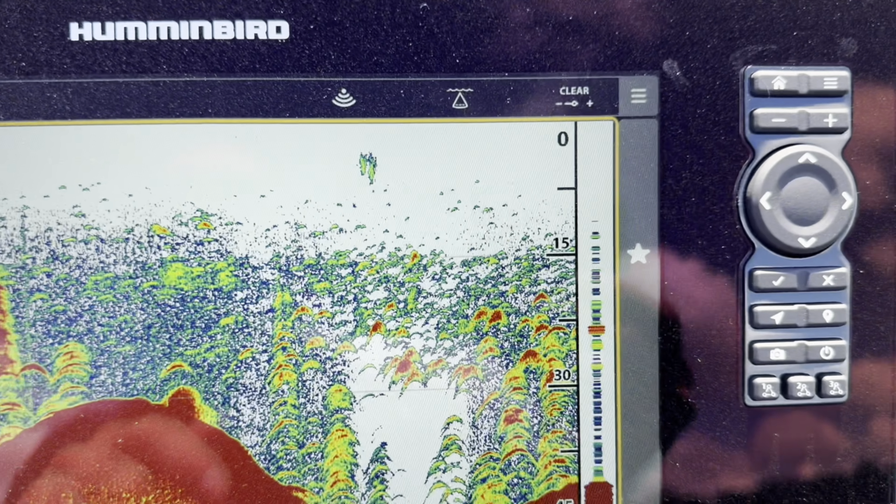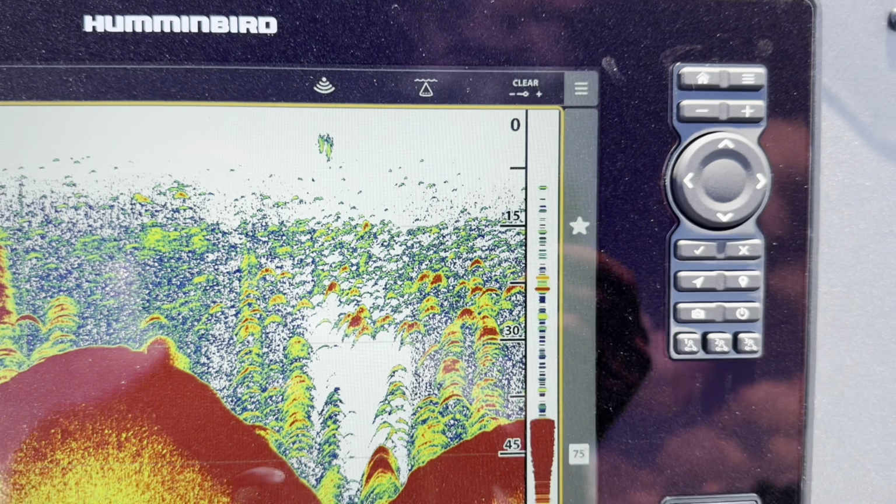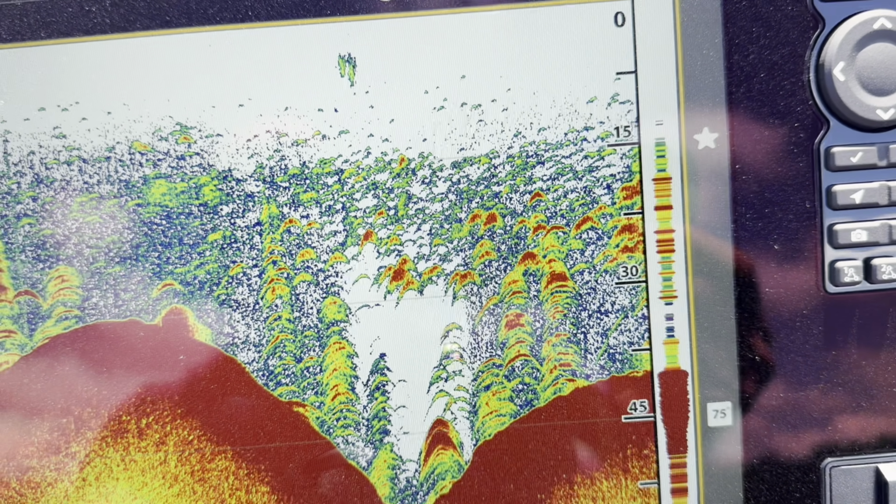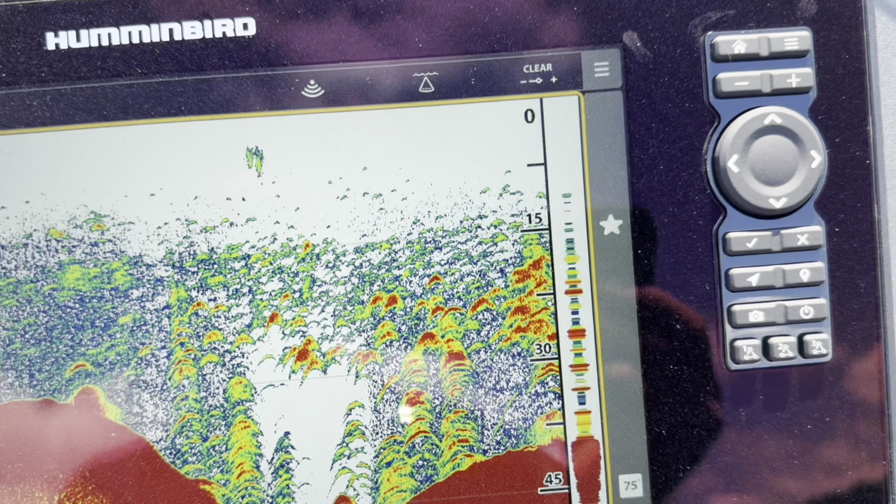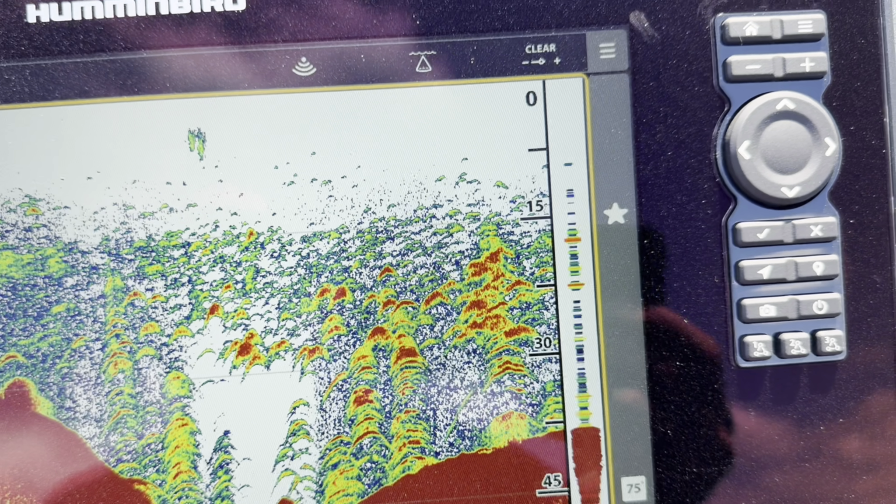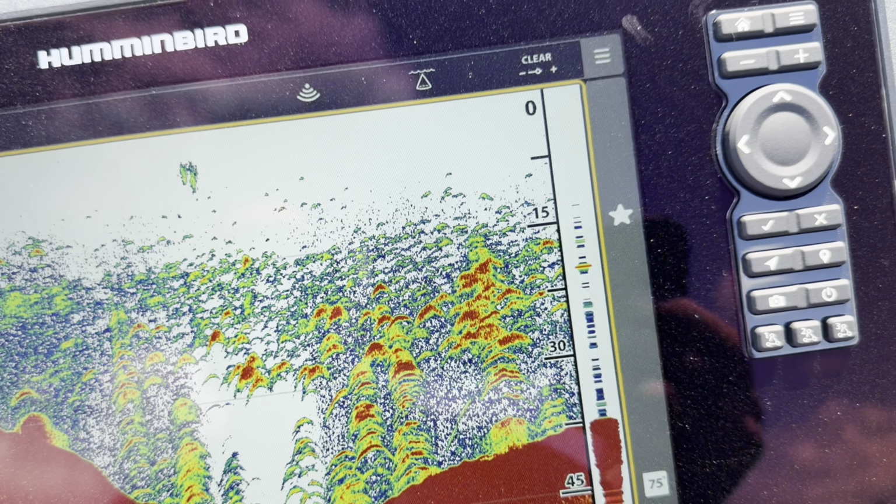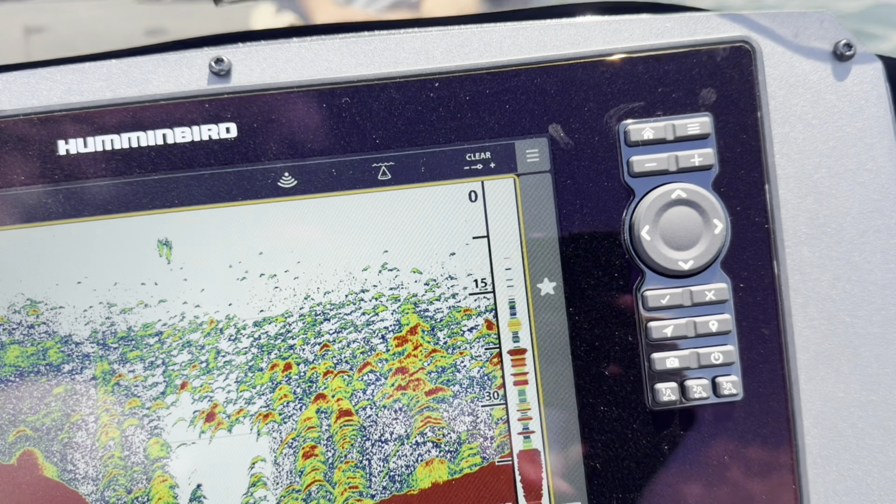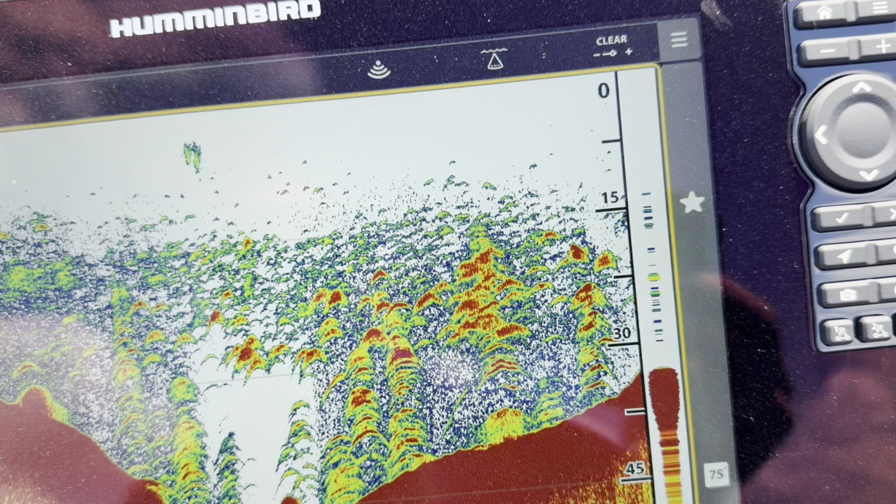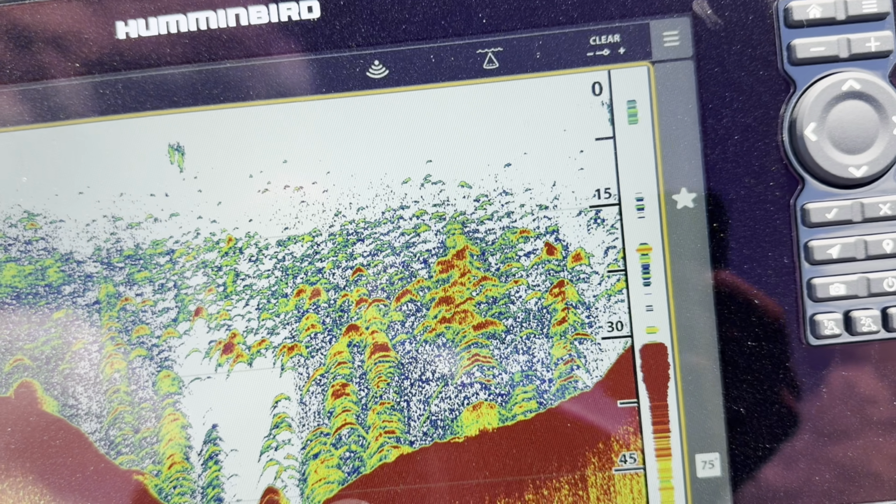Now, anytime that you have stuff like this, guys, you can see that there's a lot of activity here, and this is sort of mixed in trees, mixed in fish. I still haven't seen a shad school yet. I'm trying to find them. We can see one here. Mix a lot of different stuff there.